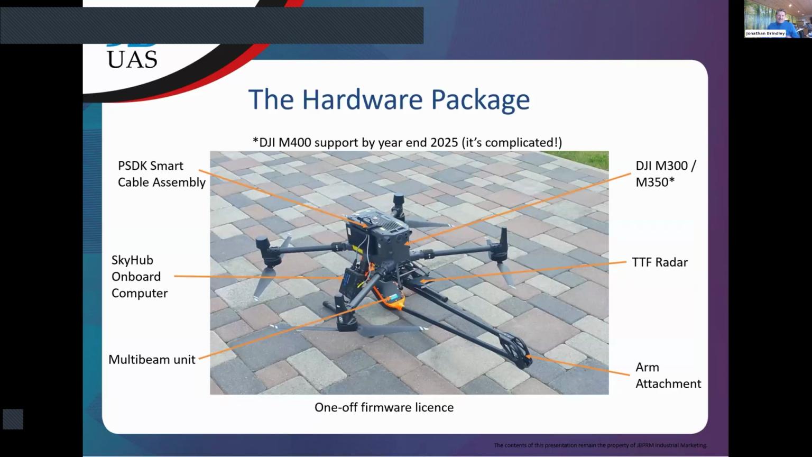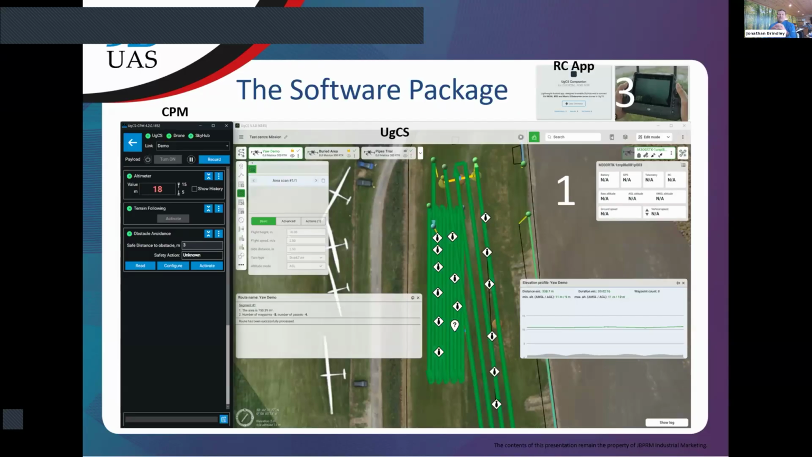So that's the hardware package, all the hardware. To fly this system, we also have what's called a software package. It's really quite easy. There are three main parts to it. There are two bits of software that sit on your laptop, and there's one controller app. It's a bit like DJI Pilot, but it's called Companion App. The Companion App is what we download onto the controller, and it syncs up with UGCS and what we call CPM.